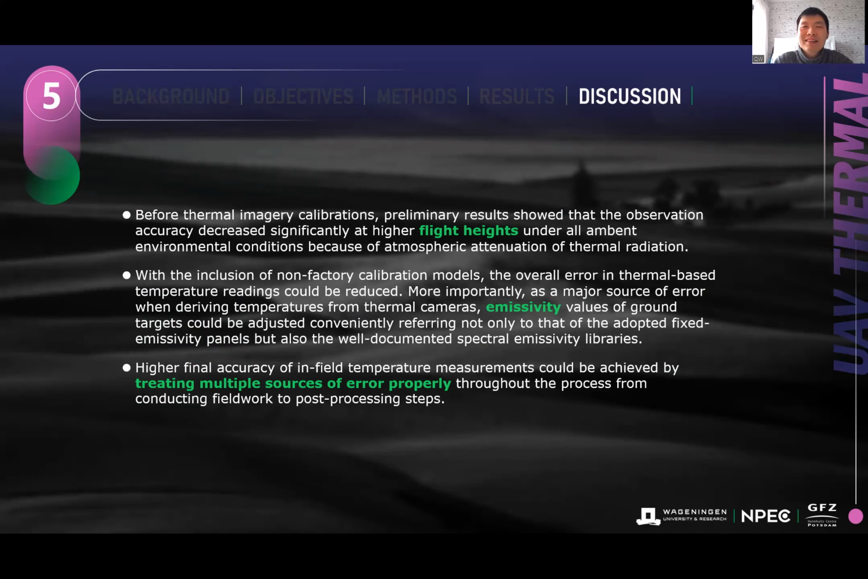So it means that in actual practice, for whatever applications, it's very crucial to conduct user-defined calibration models apart from the manufacturer's provided calibration models. Otherwise, you will receive very deviated temperature measurements from any of your thermal sensors.